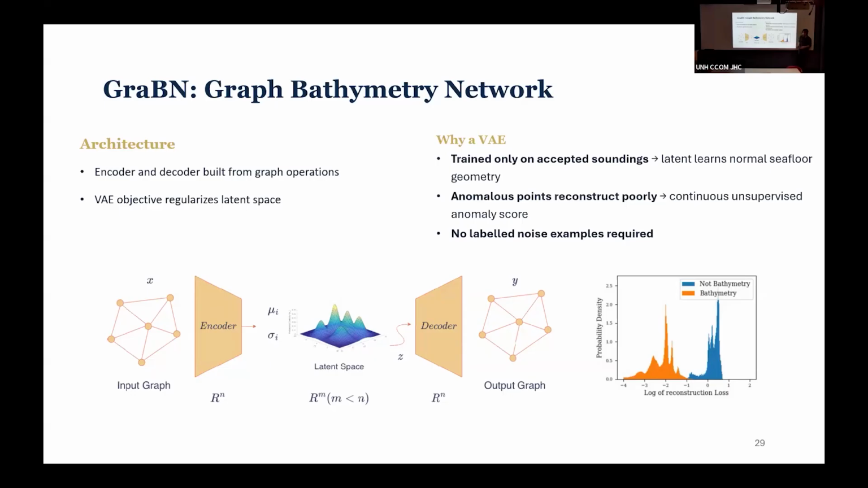And so the advantages of this are that the anomalous points reconstruct poorly, and we're able to see those anomalous points because they have a high reconstruction loss. And it doesn't require labeled examples. It requires clean examples. So they still have to be clean, but it's just one class. It's clean.